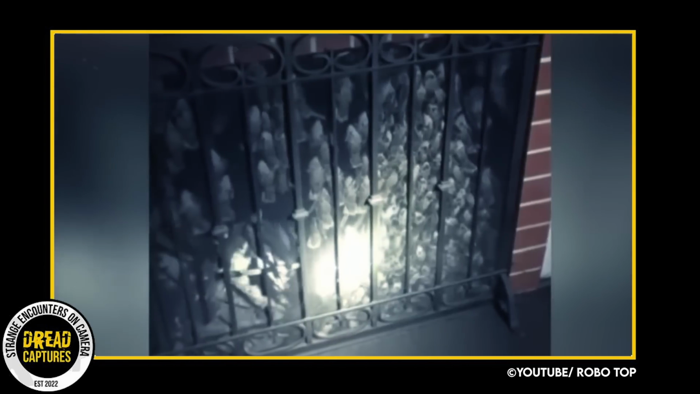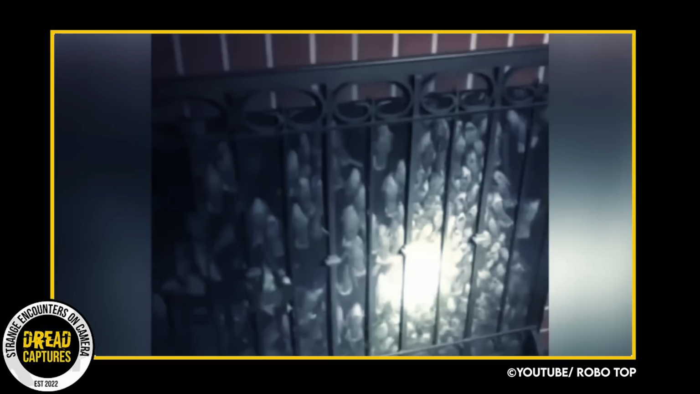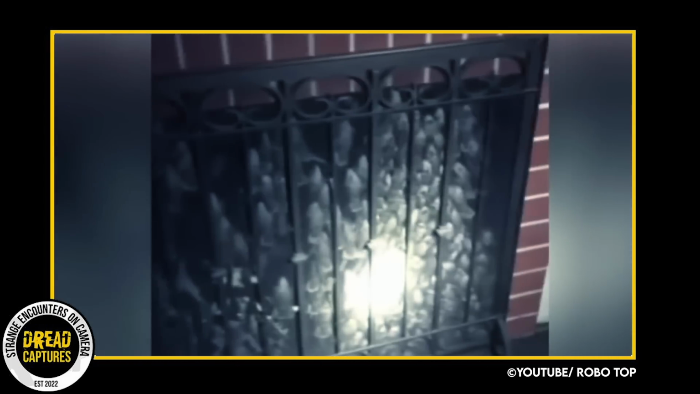In this last little clip, you can see he was able to use a fireplace screen to block, he estimates, another 1,000 birds from entering the home. Good, quick thinking, but what an absolute disaster. Man, I'd love to know why they did that.